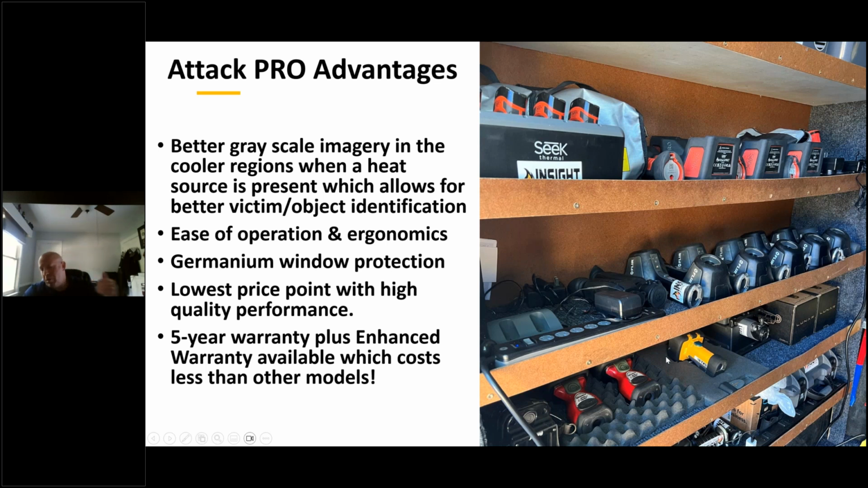We train them to their model, whether it's an old model, a new model, a situational awareness camera, decision-making camera, a low-price camera, an expensive camera. We even help firefighters who bought industrial cameras by mistake. But these cameras are all different, even though the science behind them is the same. The manufacturers change and vary different things, from color palettes to when it switches, temperature modes, to field of view, to speed, to a lot of things that you won't know unless you test it in a live fire.